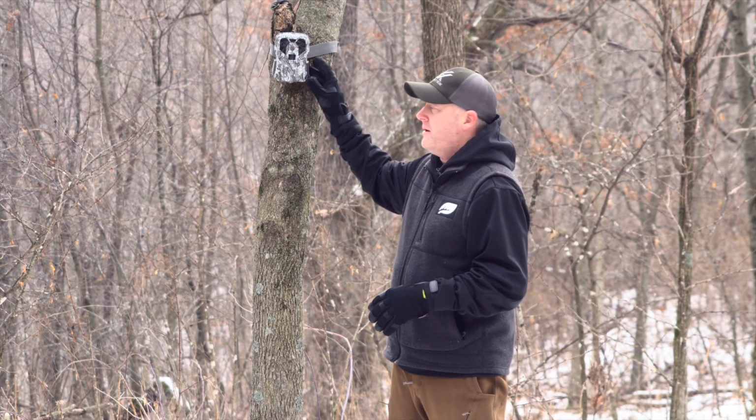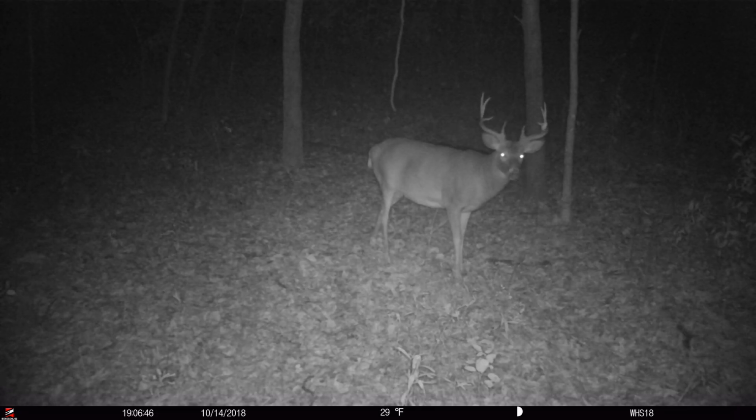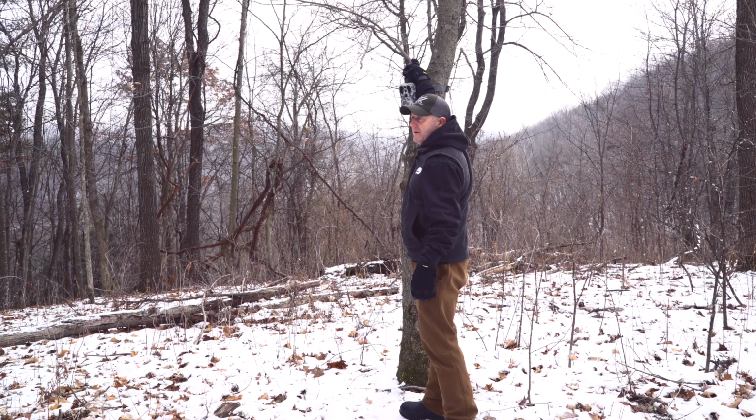You see this camera right here, I'm 5'9". This camera's located about 6 foot. It's angled down to about where the camera's at right now, and that's on video for me. And the silhouette is broken up. We have this dead branch coming out right here.